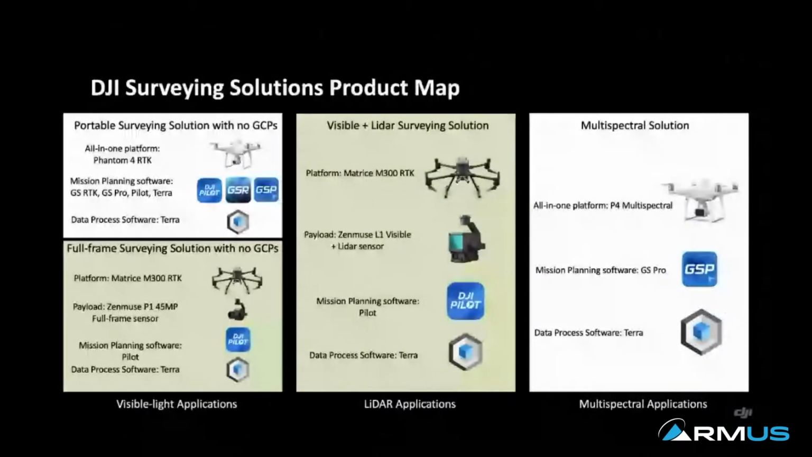So we have rolled out many products for the past few years. And some of these products are focusing on surveying applications and surveying solutions. For example, we first announced the DJI Phantom 4 RTK being the first all-in-one RTK system DJI ever announced.